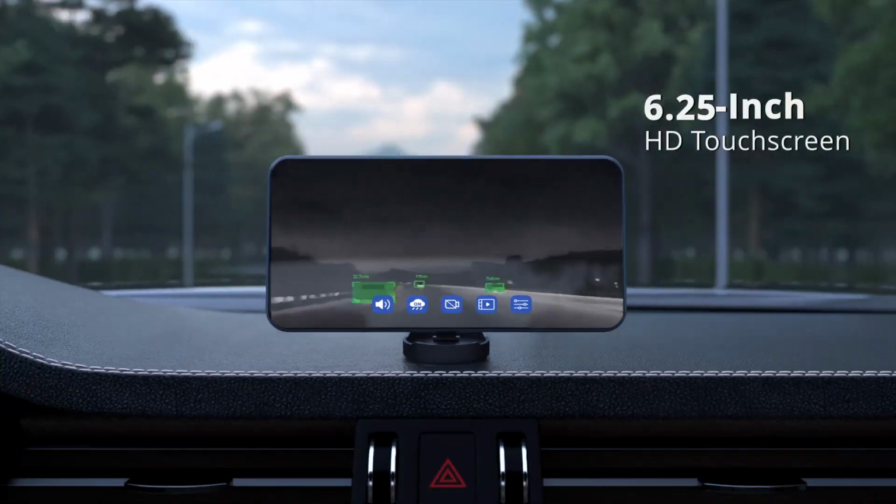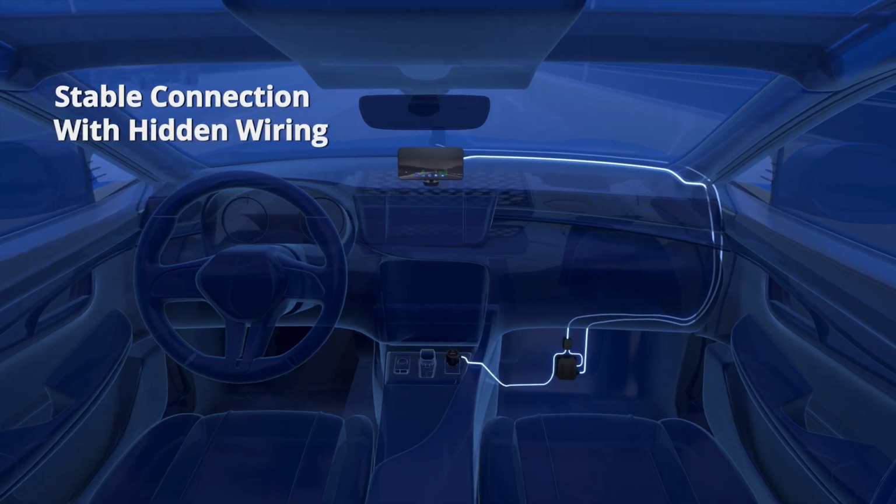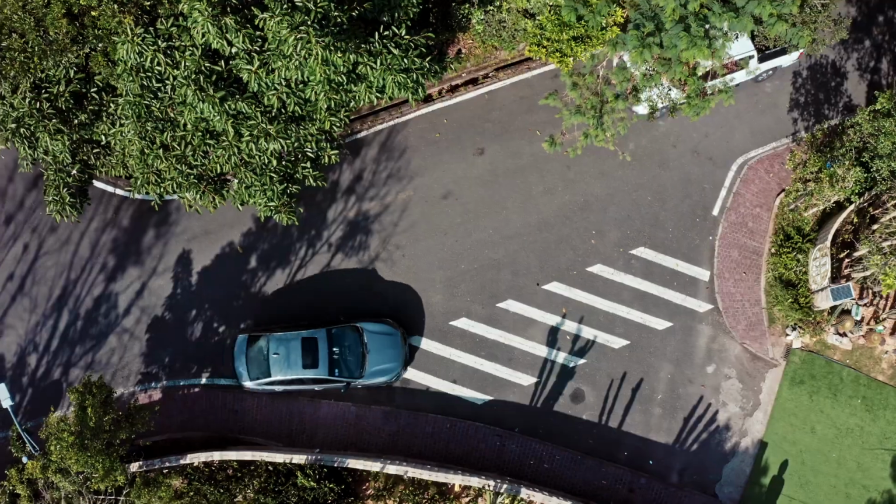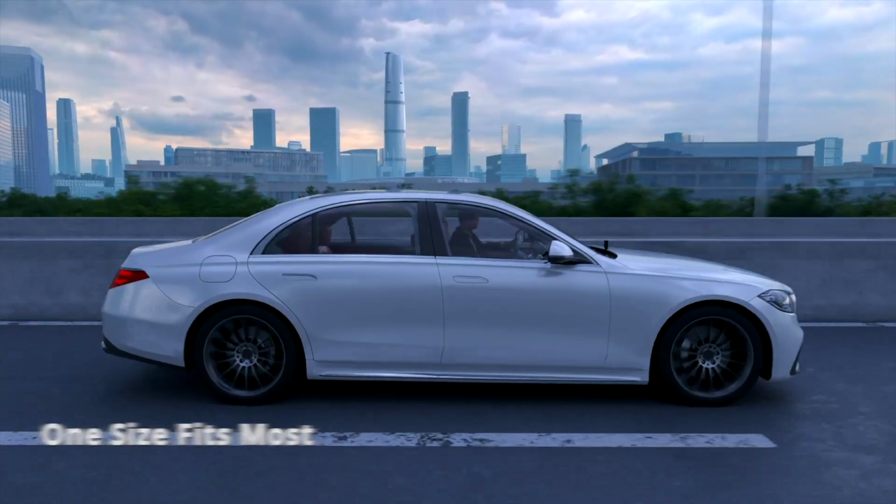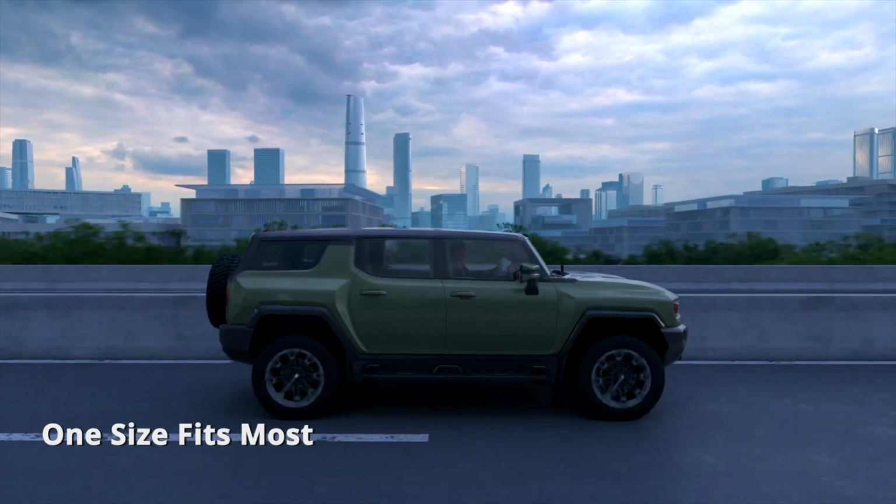HD touchscreen gives clear visuals without blocking your view. Stable connections with hidden wiring ensure a clean setup. Fits most models including sedans, SUVs, pickups, and MPVs.